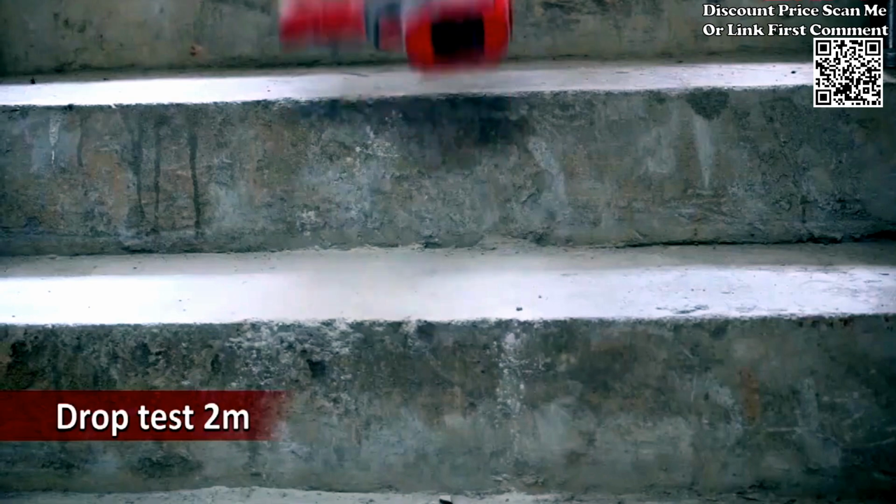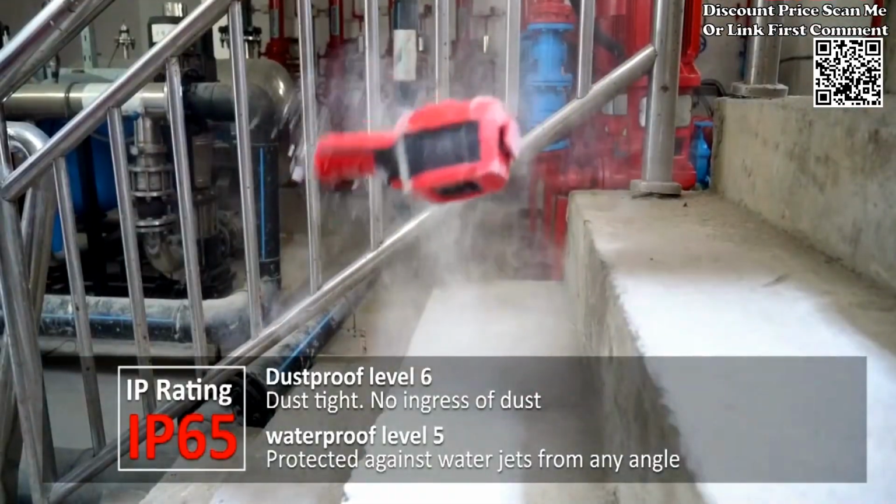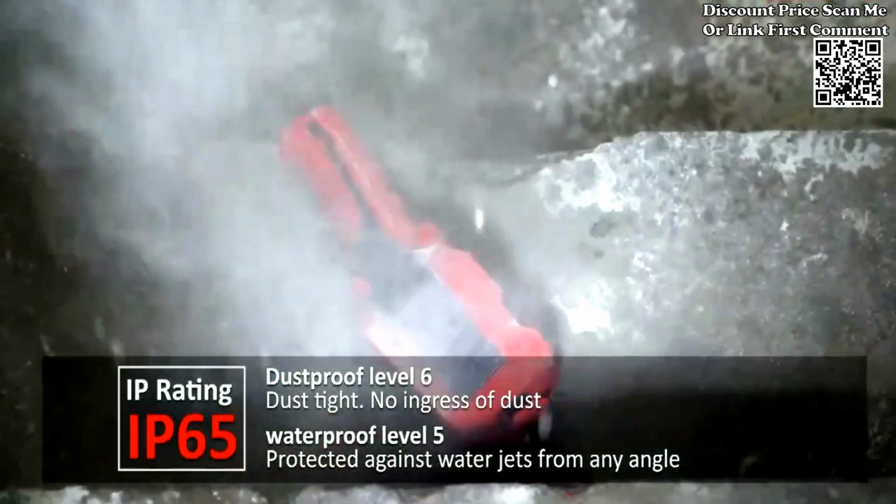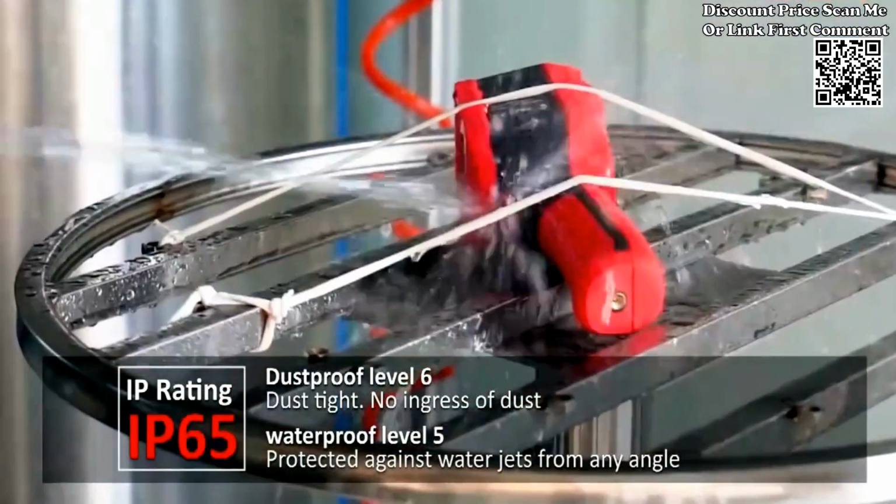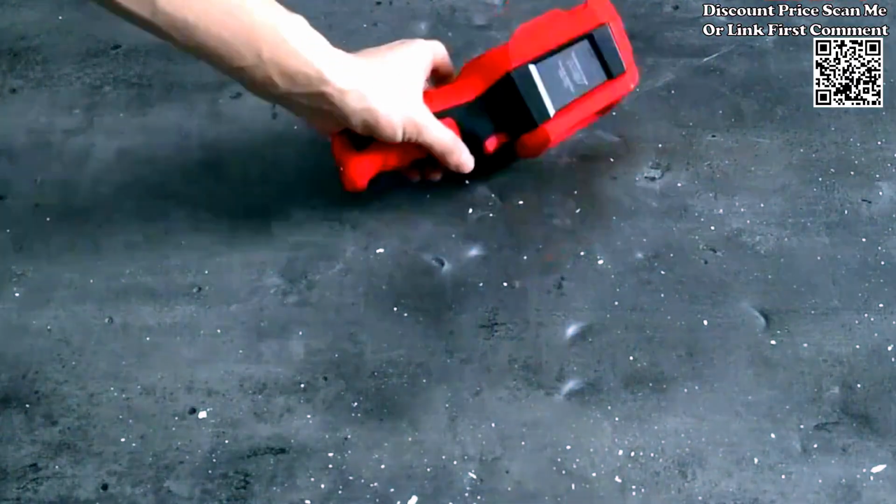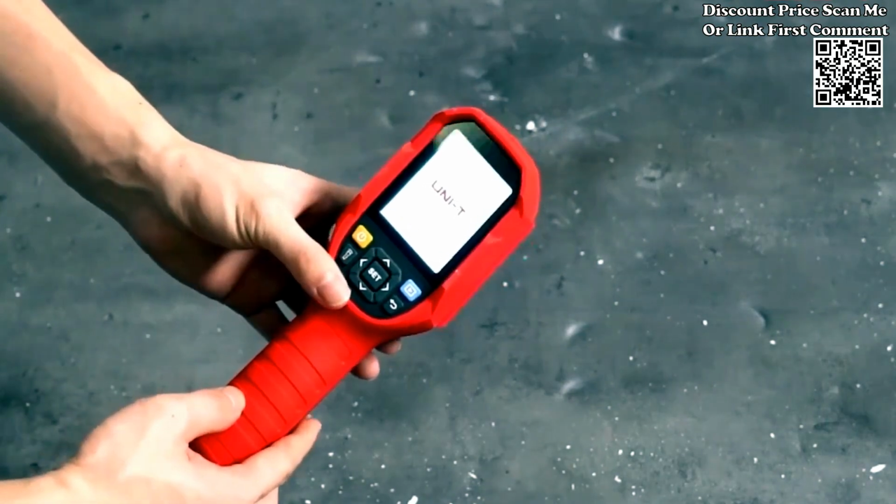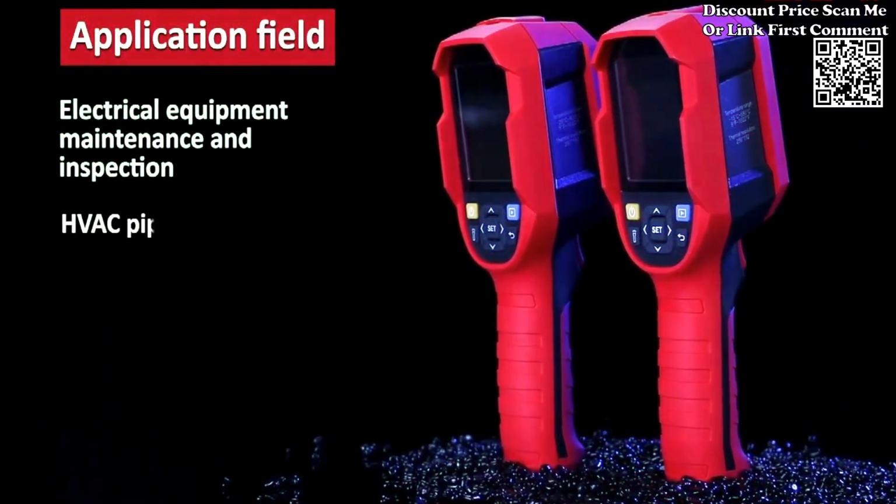The UNI-T UTI260B is an industrial thermal imager camera designed for temperature imaging and electrical maintenance applications. Here are some key features of the UNI-T UTI260B. HD thermal imaging: the thermal imager camera boasts a high-definition resolution of 256 x 192 pixels, providing detailed thermal images